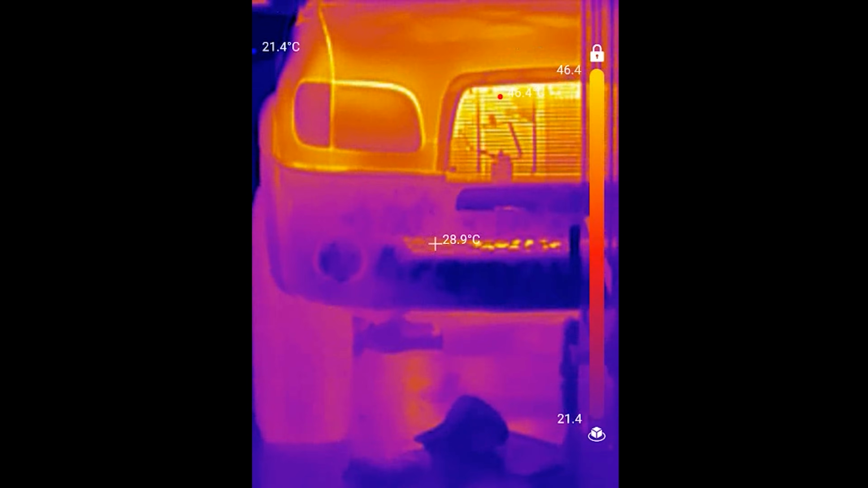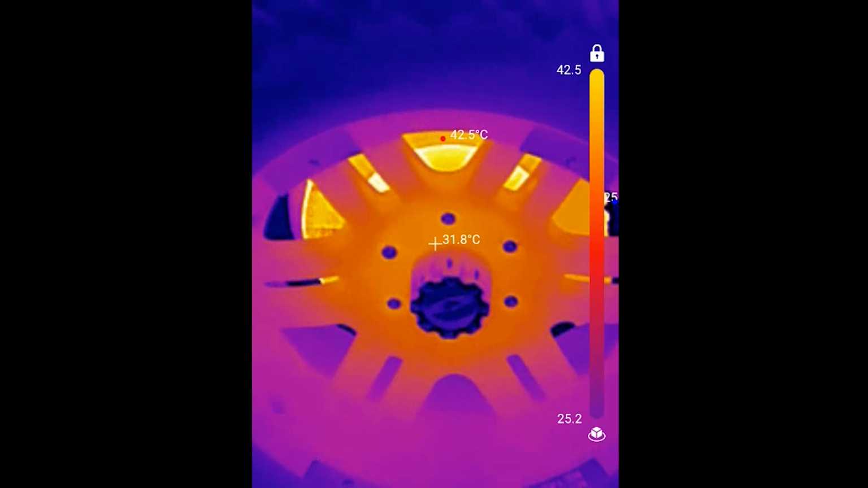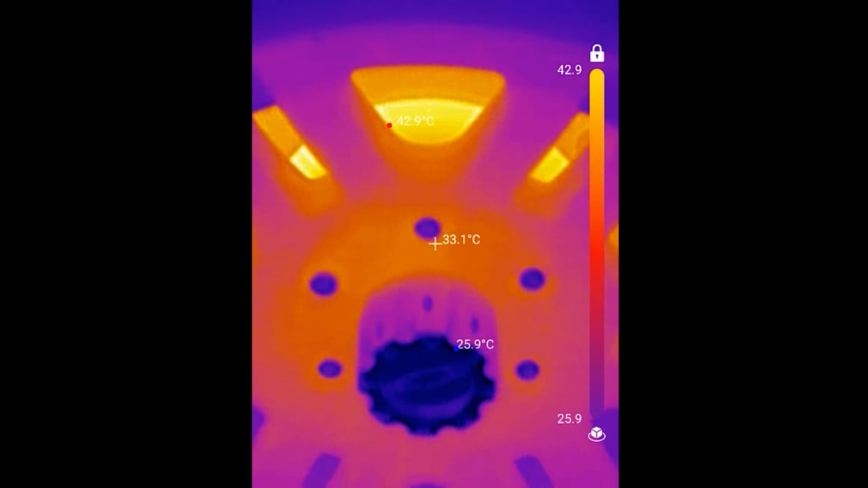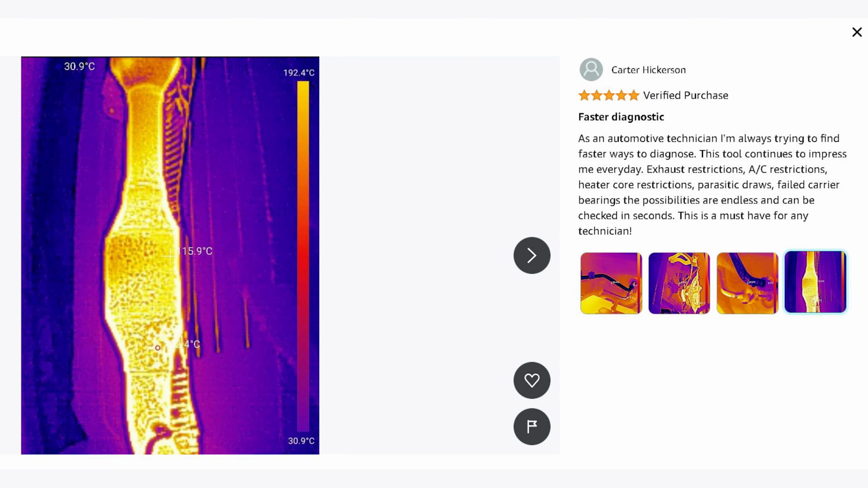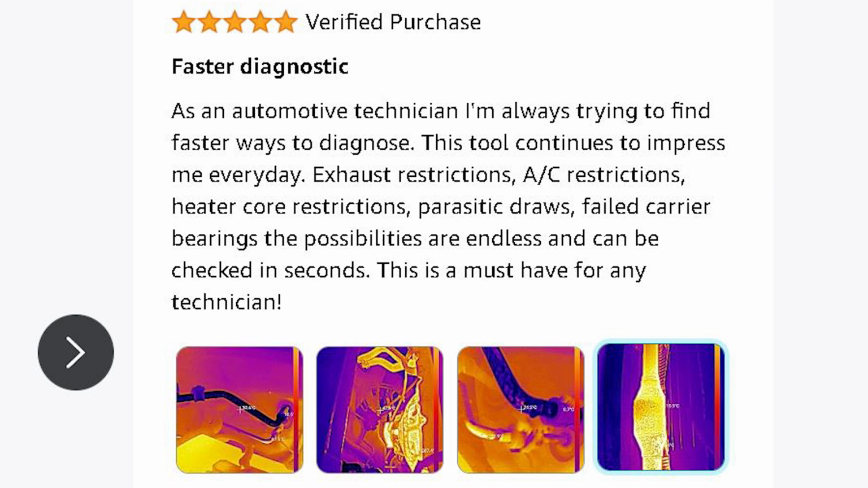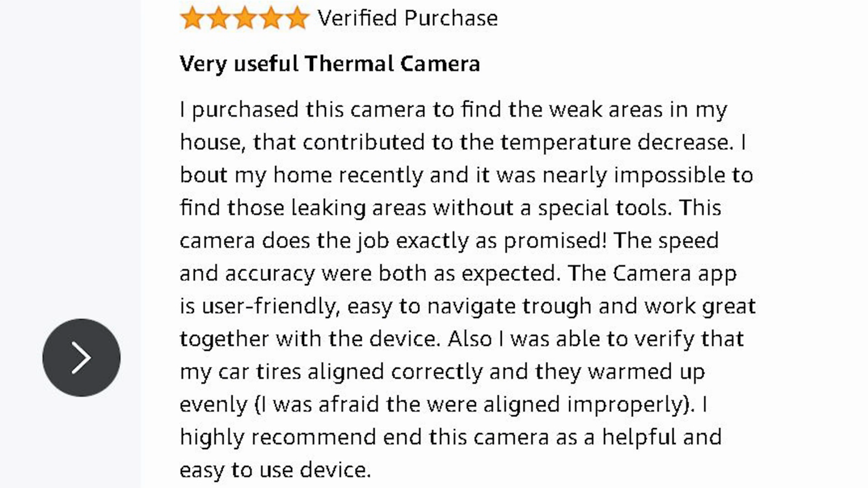One more thing that I wanted to mention is that mechanics probably have the most practical use cases for a thermal camera. I've read many reviews by mechanics that say thermal cameras are great for all kinds of things, like finding exhaust restrictions, parasitic draws, failed bearings, short circuits, and a bunch of other stuff. One review I particularly found interesting is where a guy used a thermal camera to see if his wheels are aligned properly. If they are not, one side of the wheel would be hotter. I thought that was pretty genius of him.